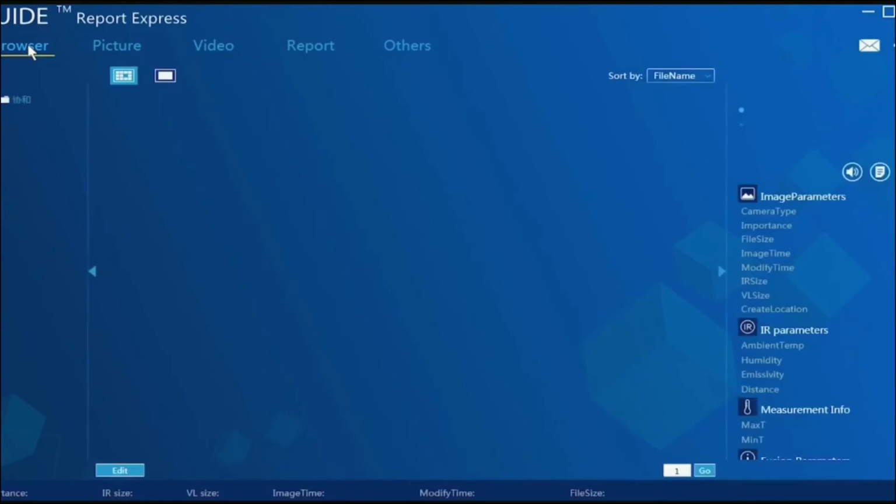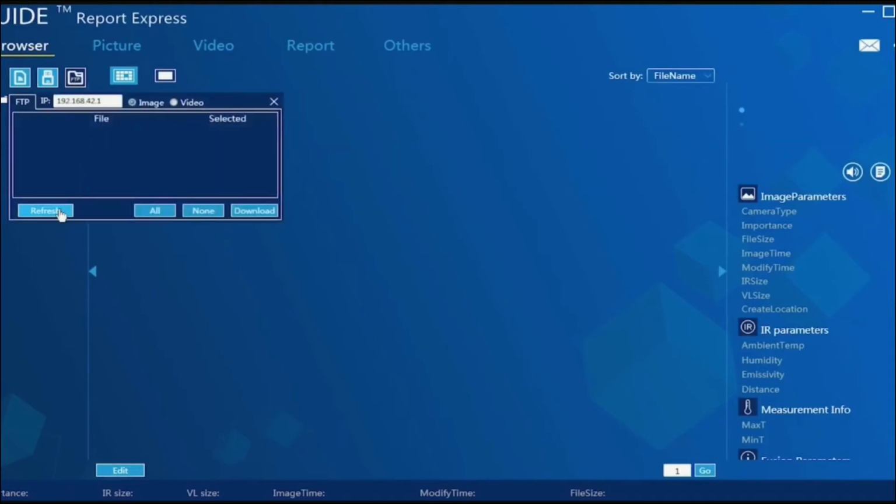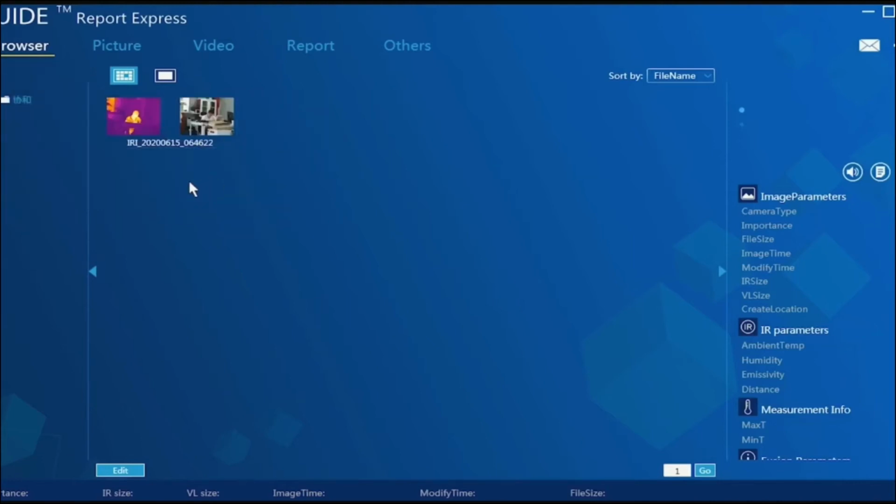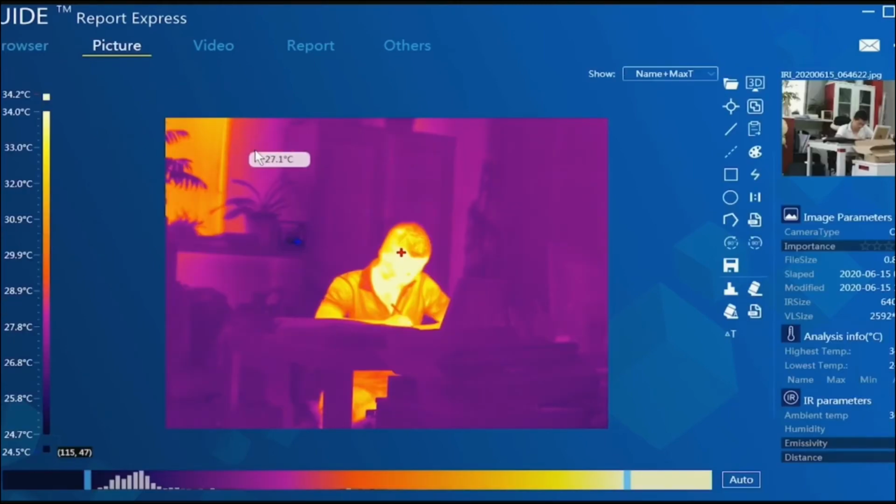And now you need to download the photos from the cameras. Okay, let's choose the photos we just took in the morning. And download. Okay, it's here. The photo is me, I'm there working very hard.